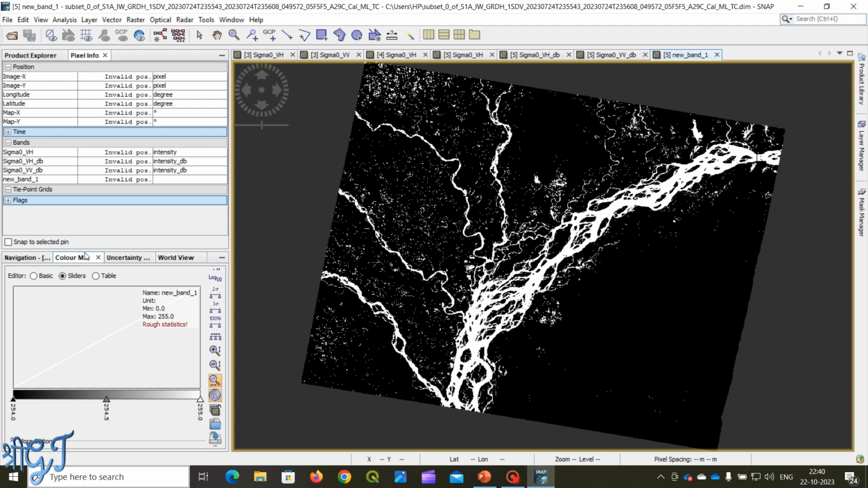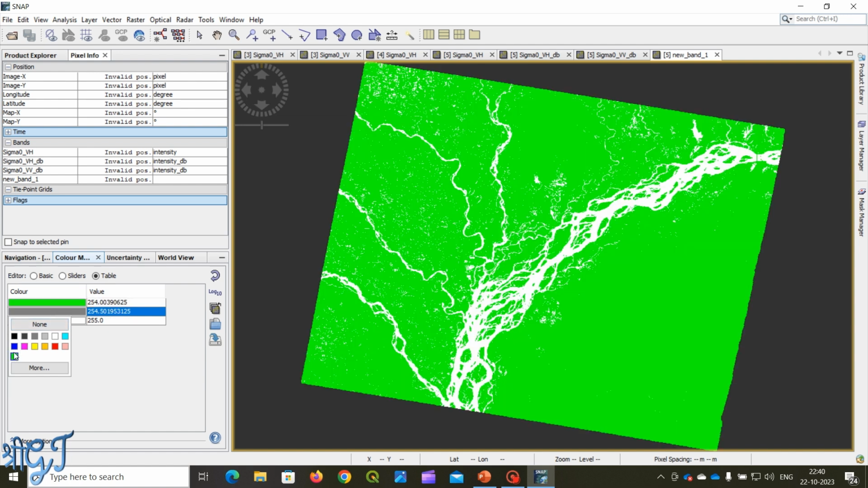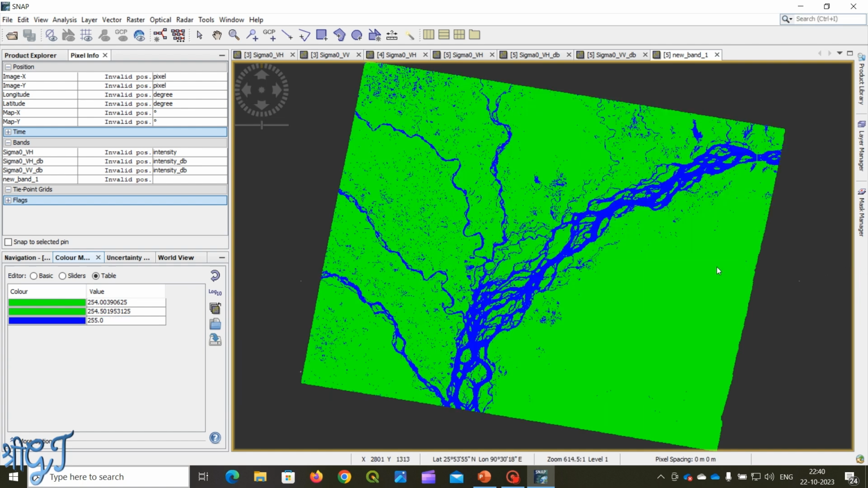In the same Color Manipulation window, go to Table and set land edge green and water area edge blue. So this is the binary image, and a similar process we can perform for the VH polarization also.